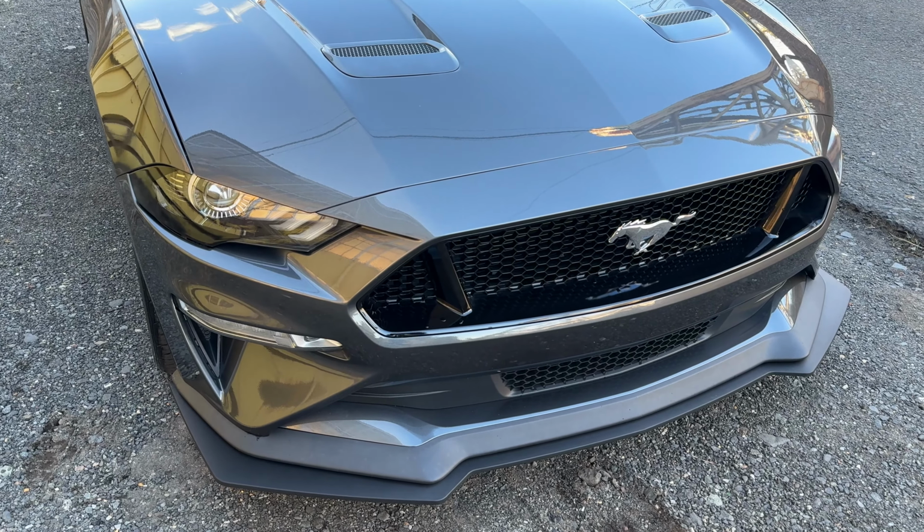So if you have a performance pack 1, then that splitter should fit. I believe if you have the non-performance pack, then you're gonna have to get the under tray belly pan, whatever that's called, from the performance pack 1, so that the performance pack 2 splitter can fit on it. But this is how it looks. Mine's a performance pack 1, so I didn't have to do anything. It just bolts right up, and you guys can see, it's on there. There's a lot of screws on it. You can see, it's not going nowhere. So, and it completes the front end.